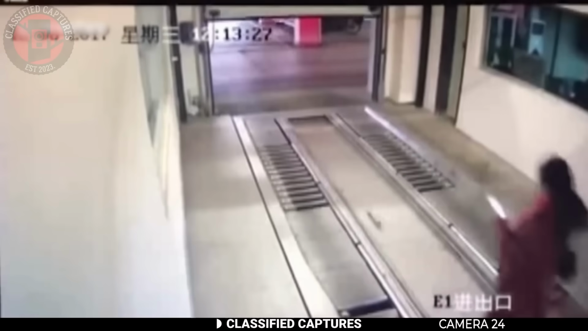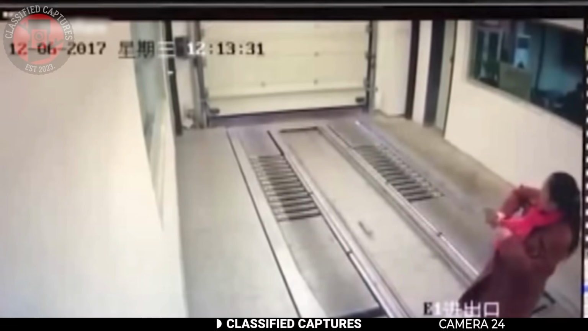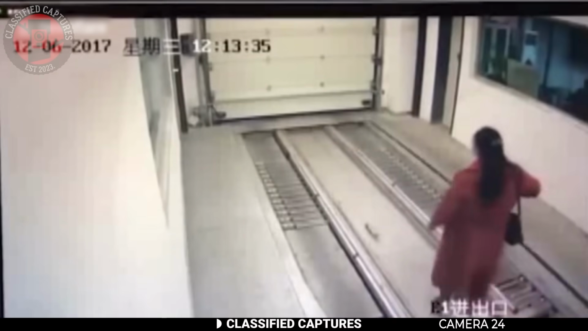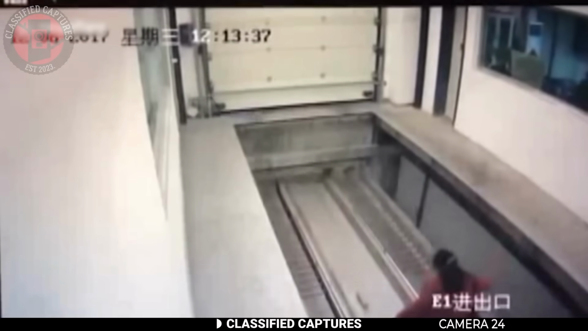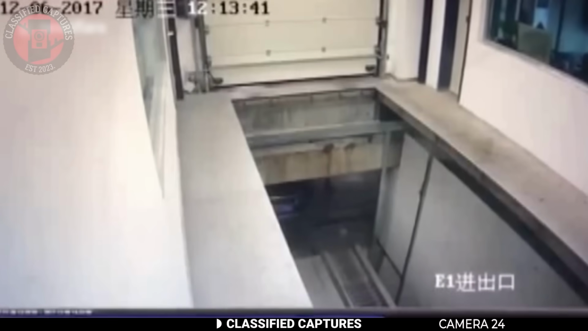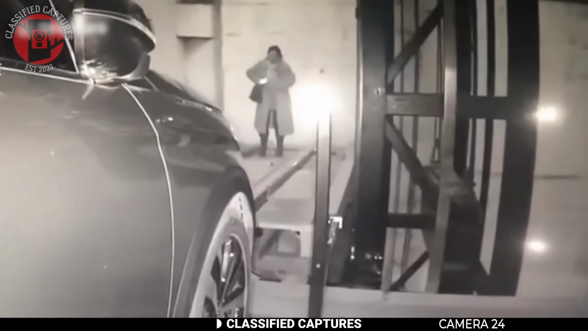Right in front of her were a pair of automated doors. One door slid open automatically and a car drove out, but the woman didn't even flinch or look up. As soon as the vehicle cleared, she walked right in, still staring down at her phone. What she'd unknowingly entered was an automated car lift system. This is basically a vertical elevator for cars, not people.